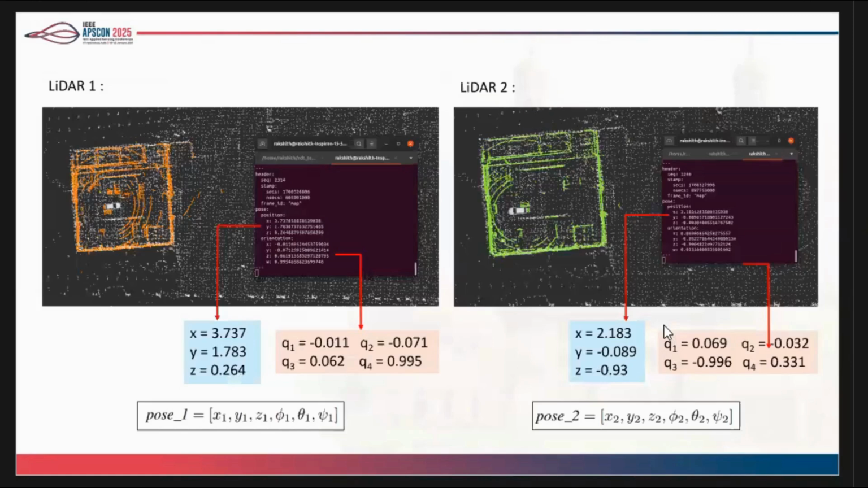So this is the process of how we localize both the sensors. This is for the first front LiDAR, and that will be for the back LiDAR. We get parameters like X, Y, Z, which are the Cartesian coordinates of the LiDAR. And we get quaternion coordinates, which tell us the orientation of the LiDAR with respect to a global frame.